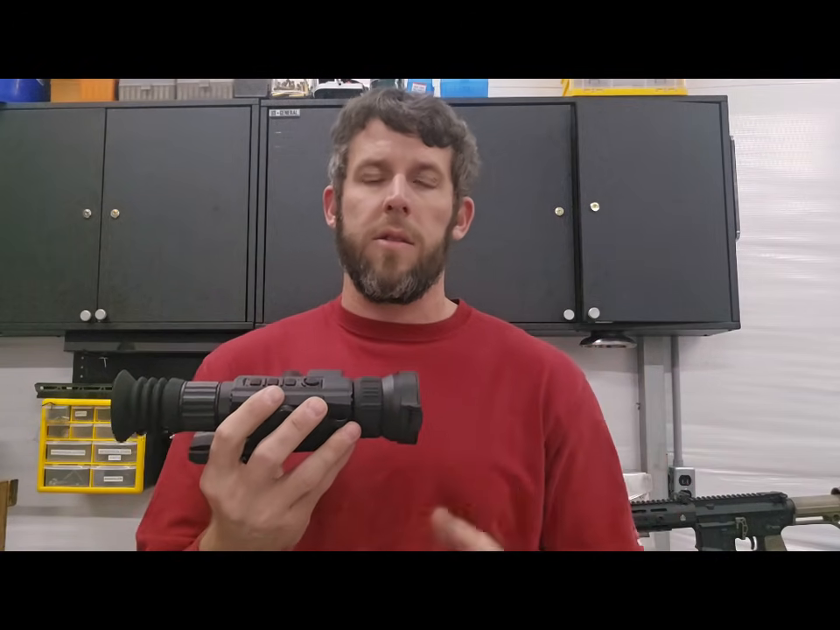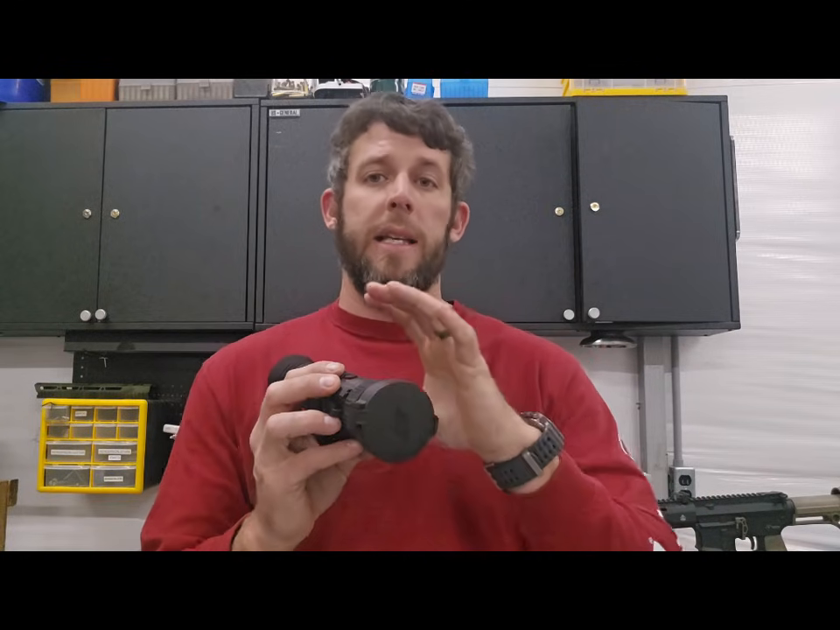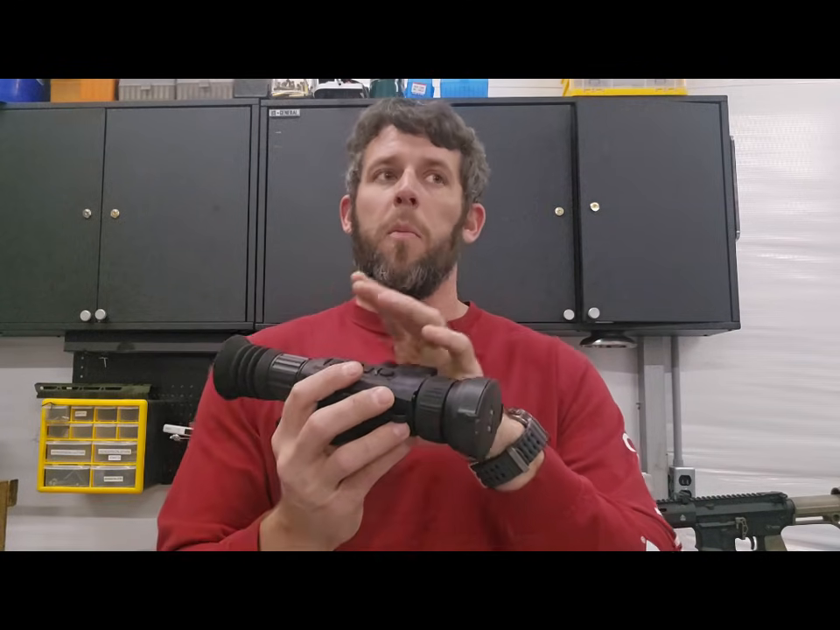So we did compare this directly to another scope that was in its price range. It didn't have all the features the DNT has, but it has some of them.